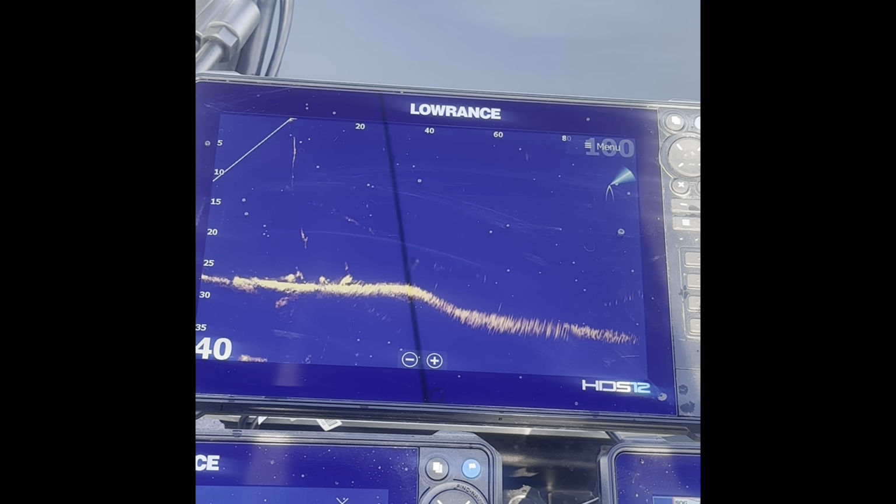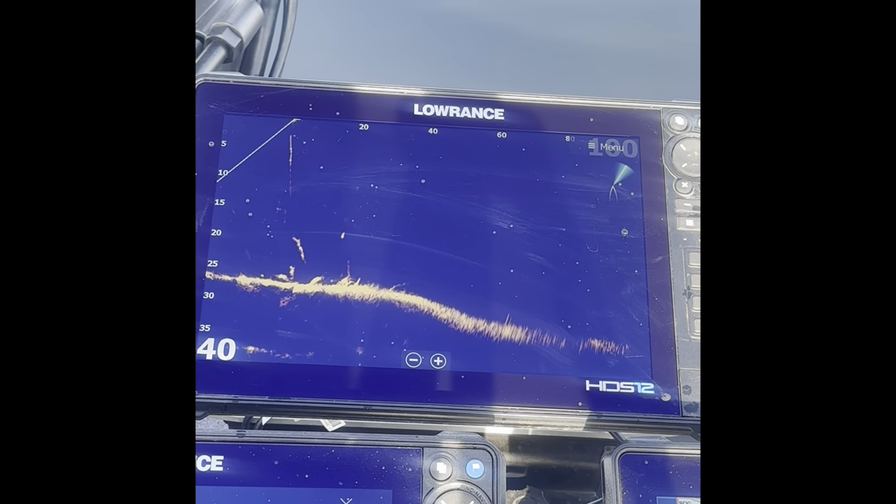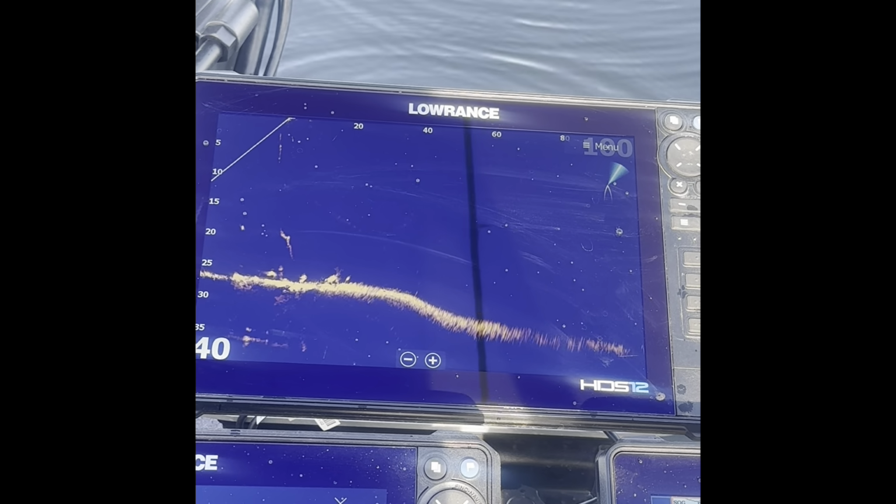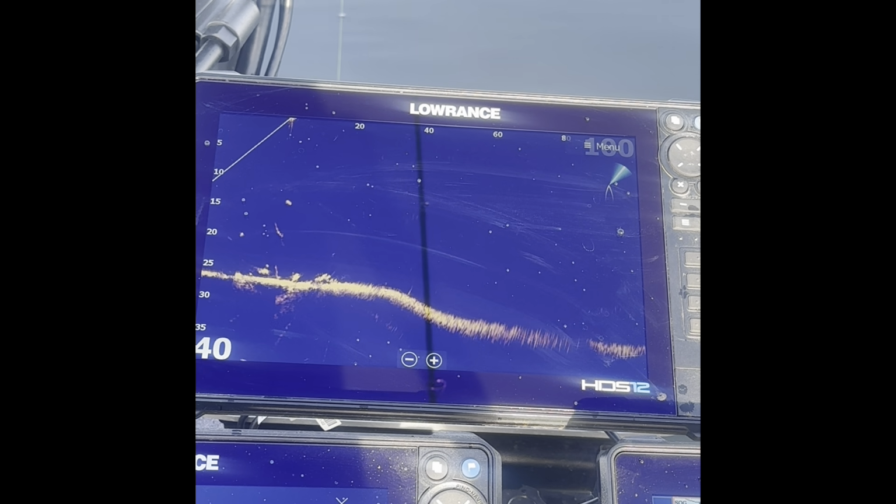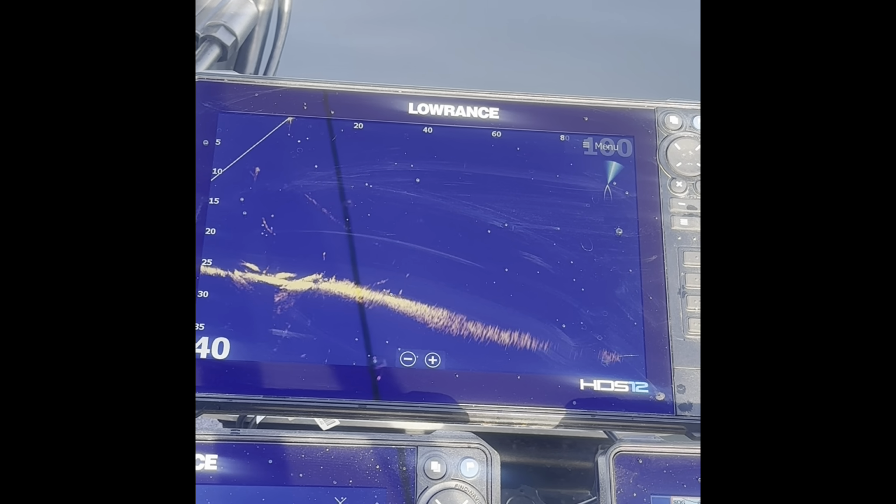I'm gonna work it slowly back. See if I can't get one. There's a bunch of them right underneath the boat too. Oh, I can't do it. I gotta drop it under the boat. There are a couple good ones right there on the bottom. They're tight. Let's see if we can get that one right underneath us. Drop, drop, drop, drop, go, go, go. You see, I reeled it up real quick, take it up to his other buddy, came darting over.